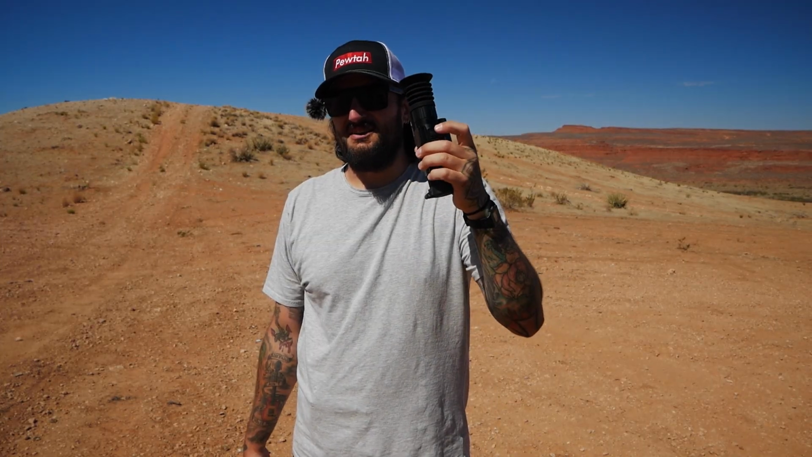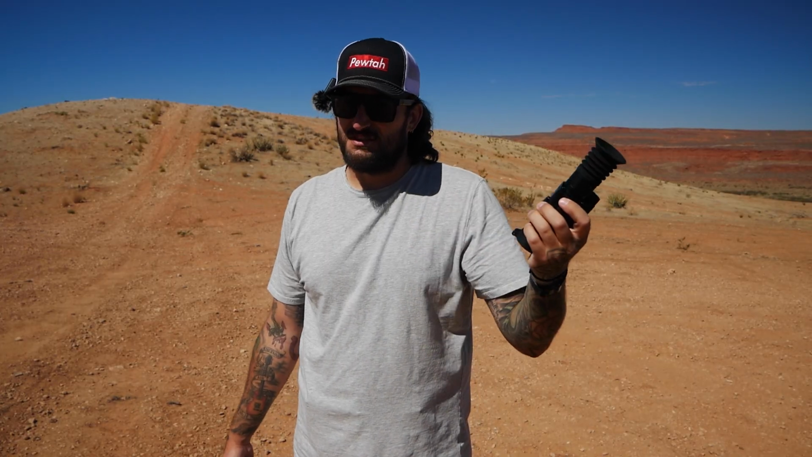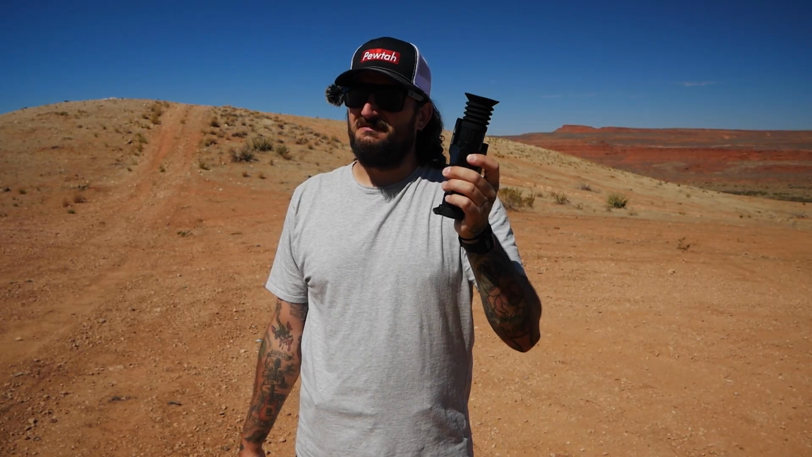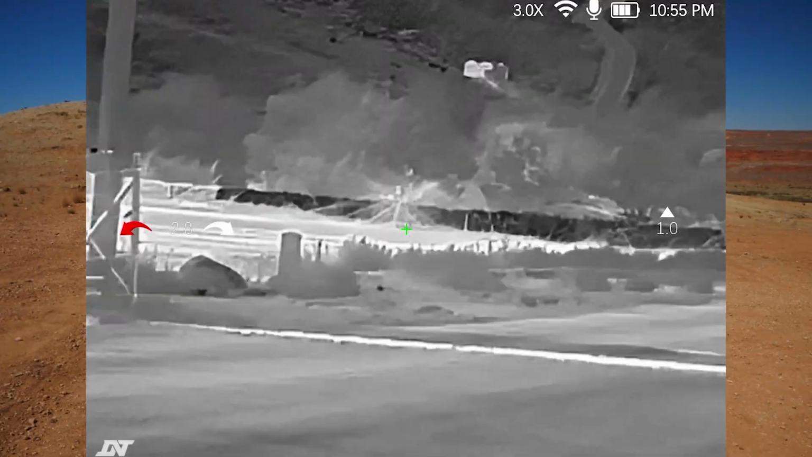So the record button on it, you can do a short press, it'll take a 10-second clip if I remember correctly, or a long press just continues to film until you press it off again. This has 32 gigabytes of storage, so you can get a bunch of video in it. It also records audio, which is pretty cool. I don't know if that's necessary, but it's pretty cool.